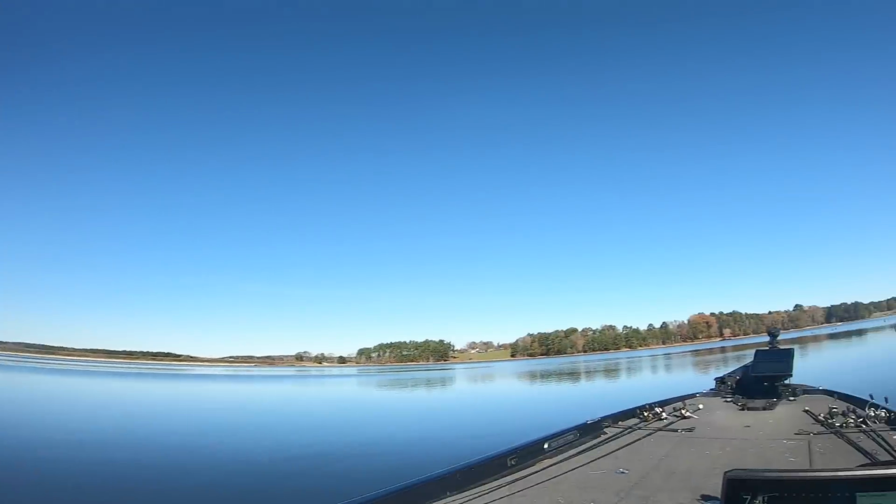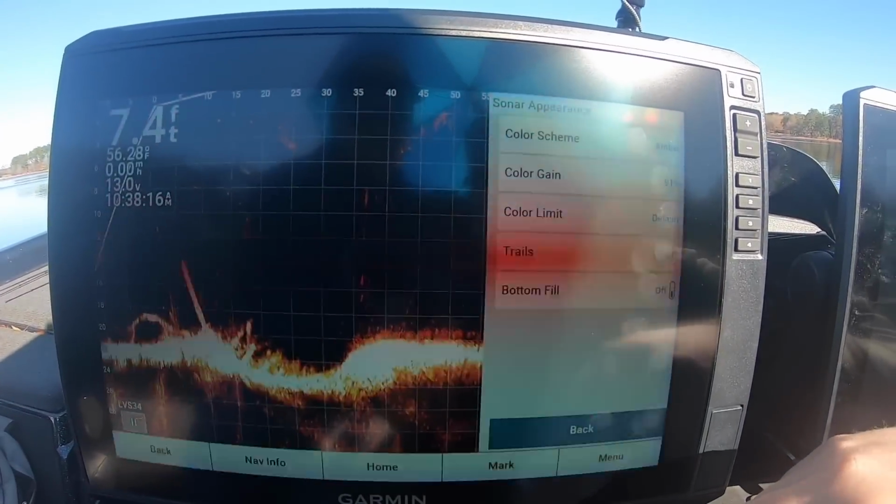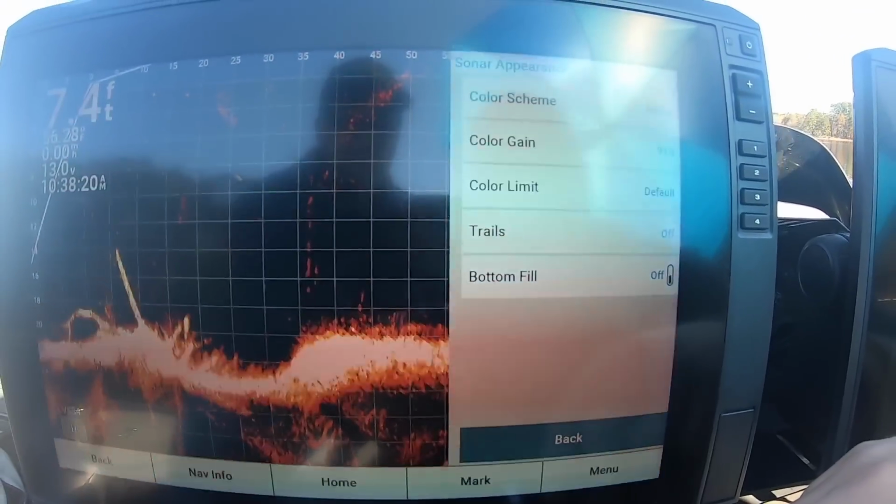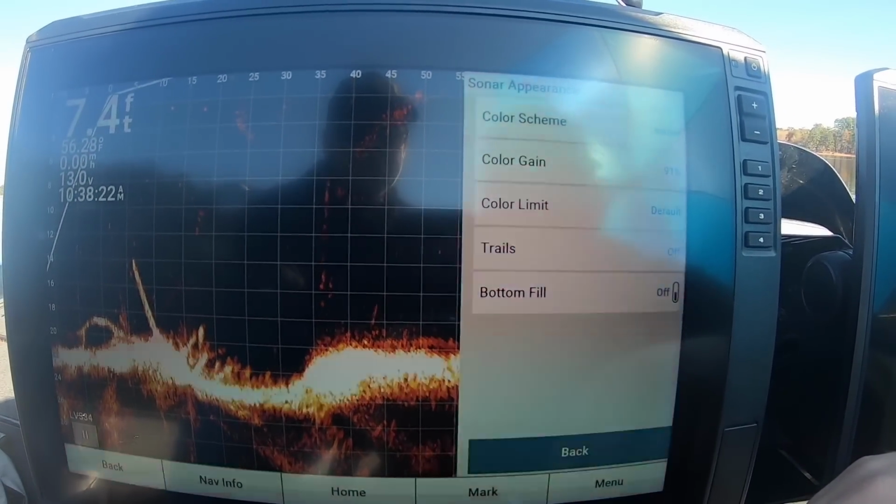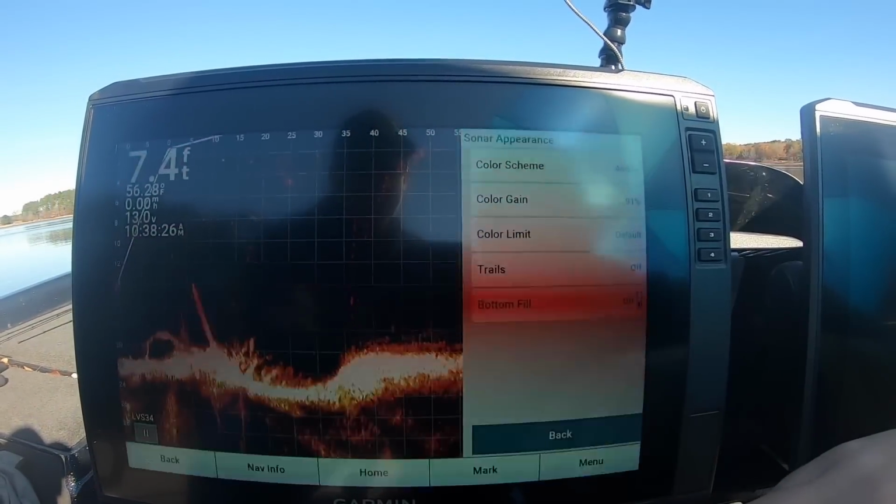For right now though, we're going to keep this on what? Amber? Yeah, we're going to keep it on amber right now. That's what your starting color is, and it's still a very popular color for a lot of people. I'm one of those guys. I run amber quite a bit myself. So we're going to leave it there for now.